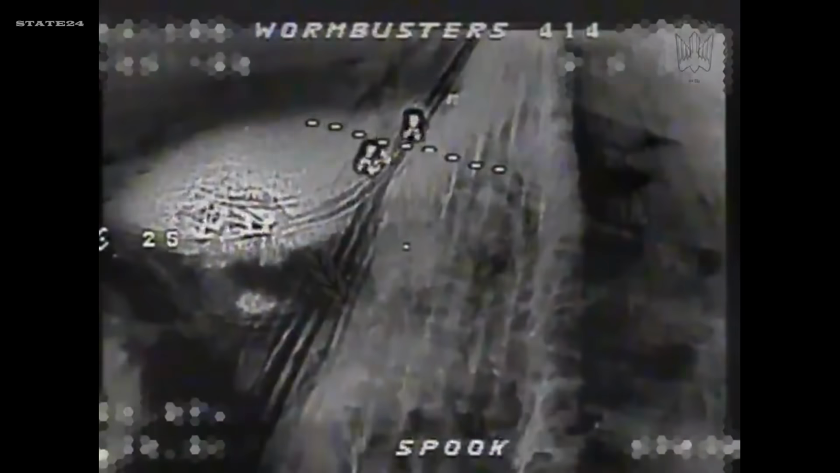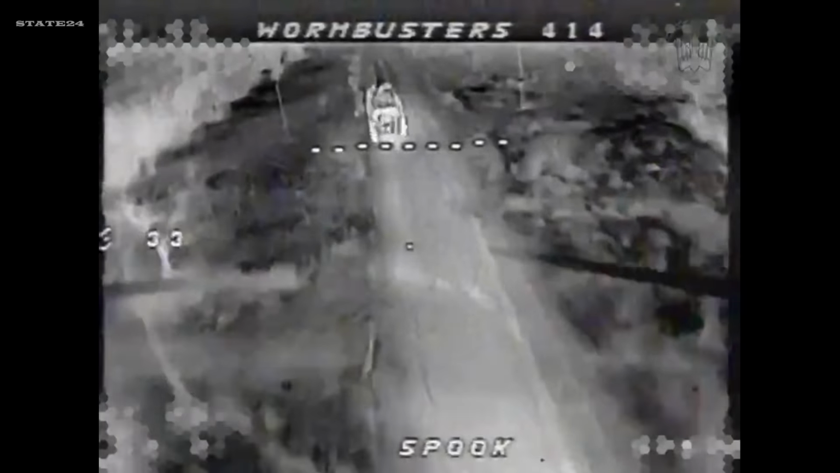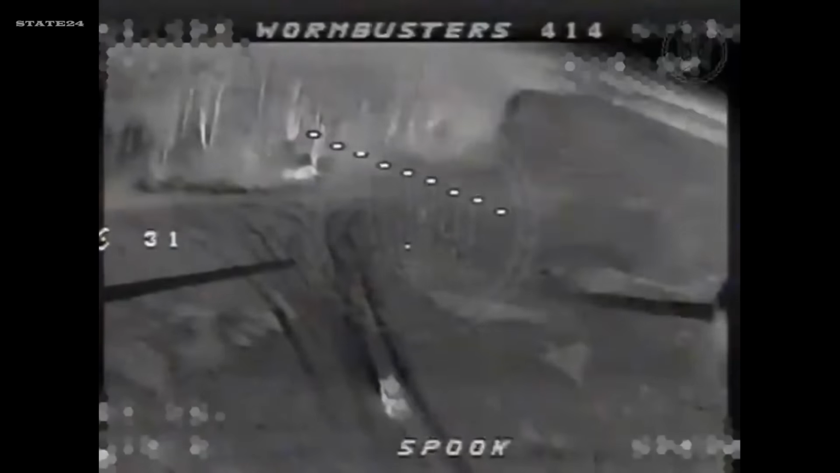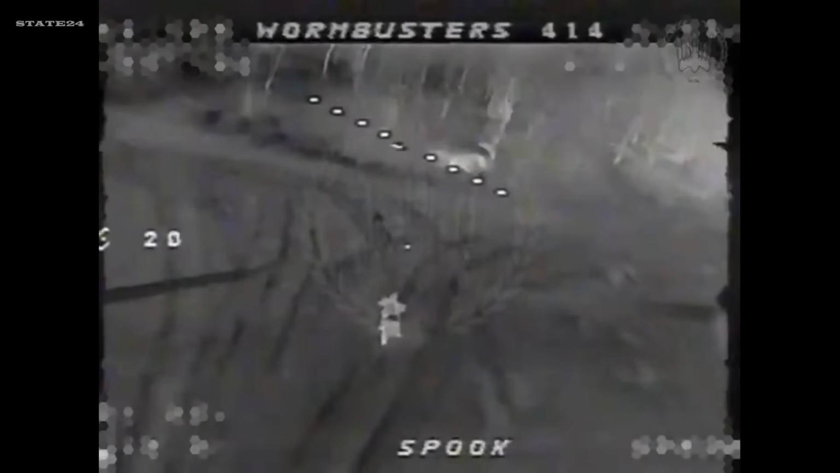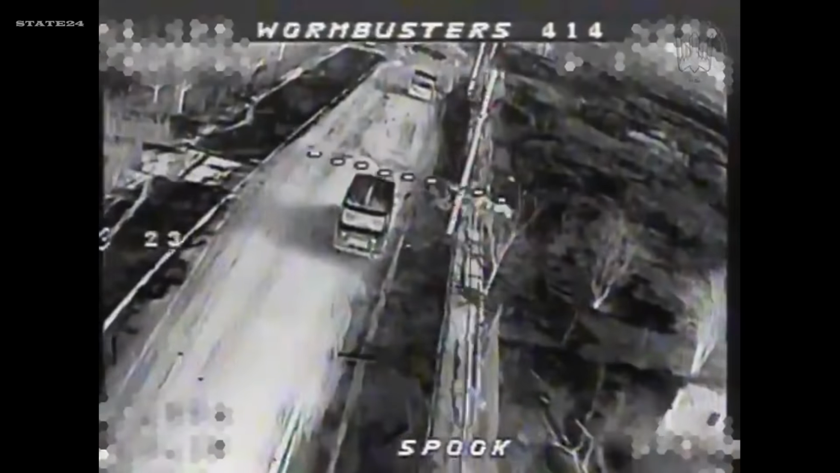Night used to be a soldier's ally. On this battlefield in 2026, it's just another target window. When thermal-equipped drones hunt through total darkness, has the concept of nighttime safety on the front line completely disappeared?